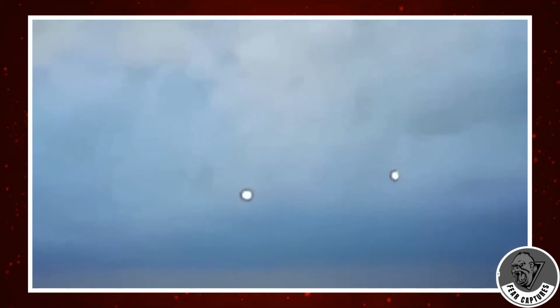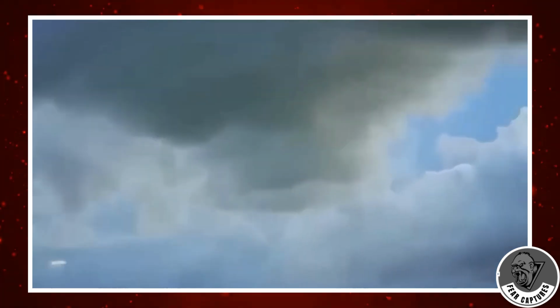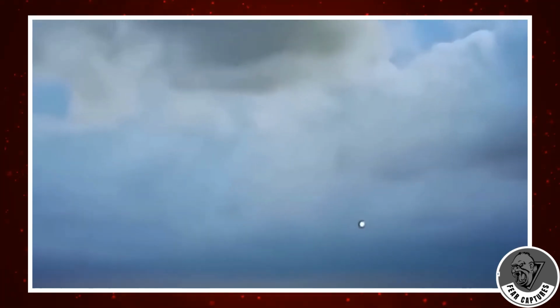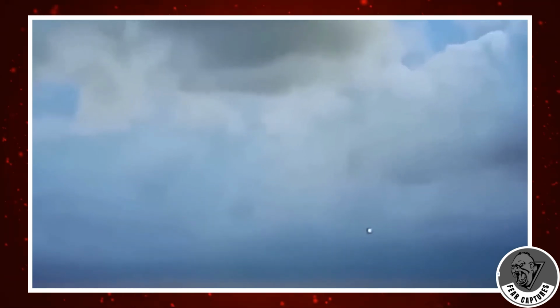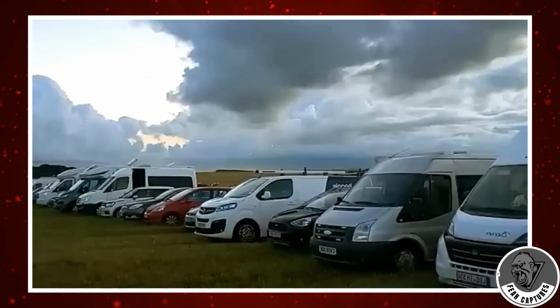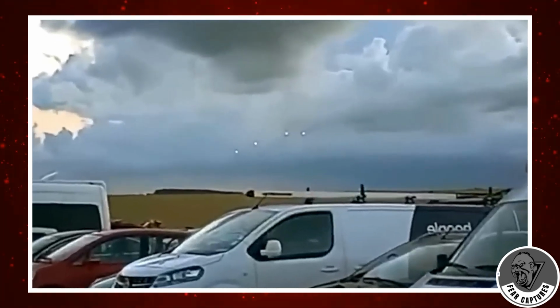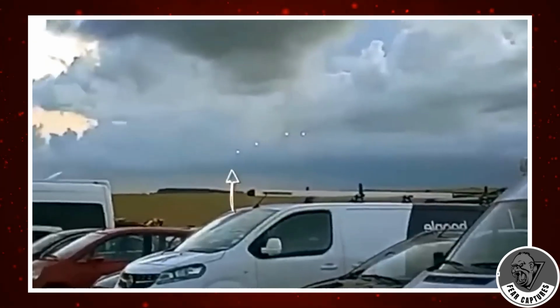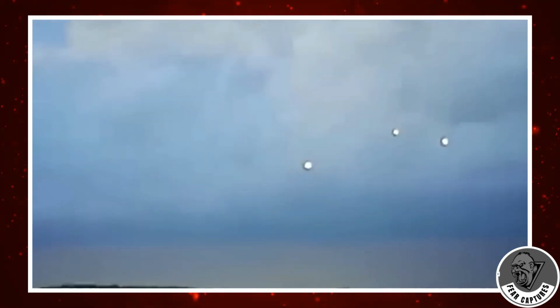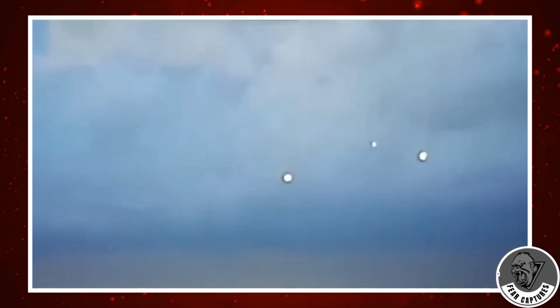In an attempt to capture a crisper shot, the camera operator readjusts. However, a third light suddenly blinks out, doing so more quickly than the first 2. Indeed, the fourth and last light disappears a little while later. There is conjecture on a more common explanation, despite the fact that the video initially gives off a rather supernatural vibe. It has been noted by several viewers that these lights might be flares.